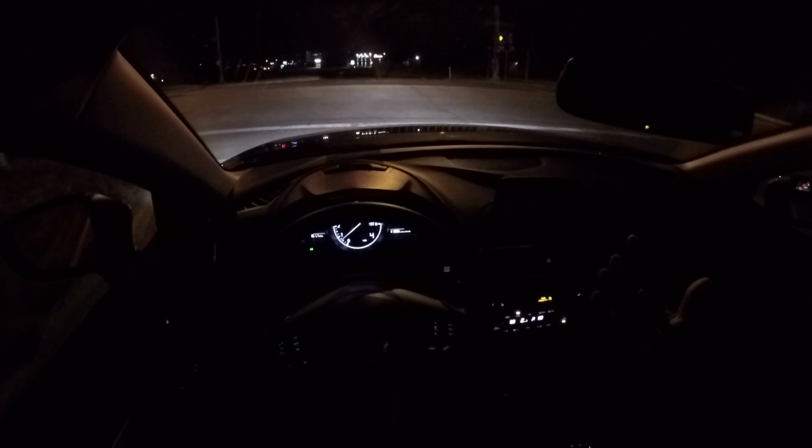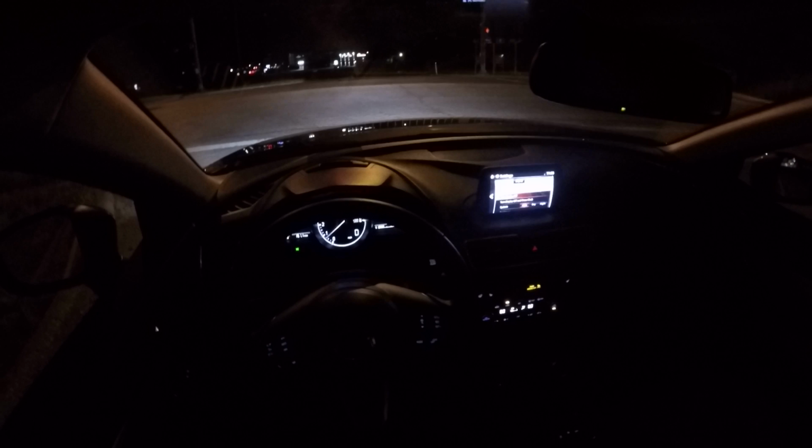Now, if you ever want to turn your screen back on, all you have to do is tap one of these buttons, and it turns back on. So it's pretty neat.